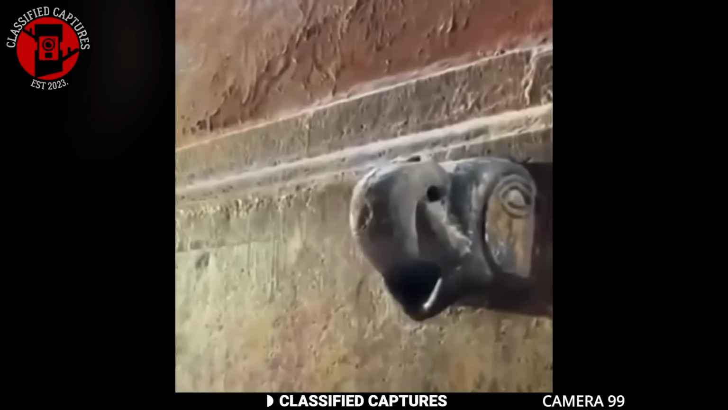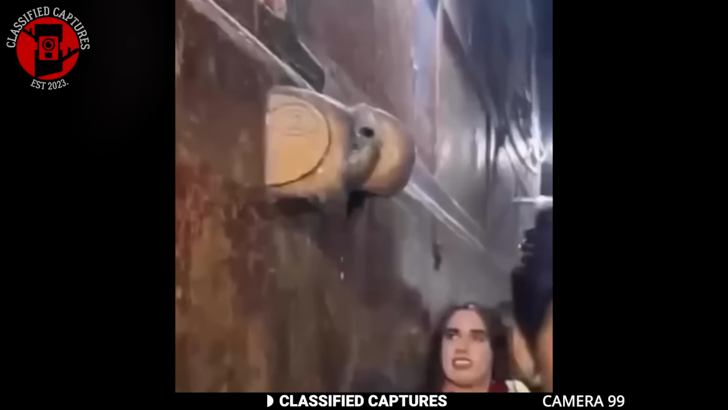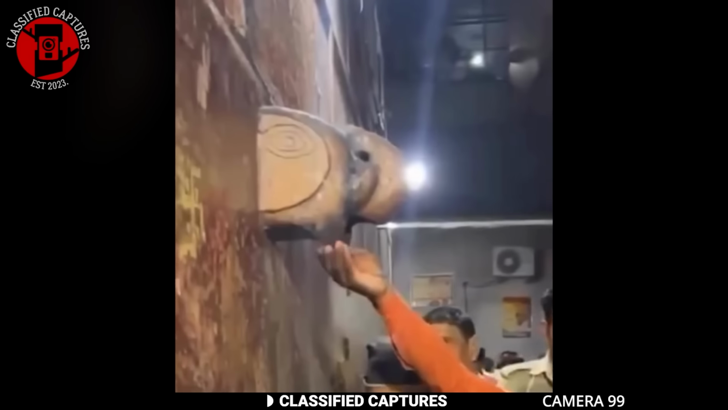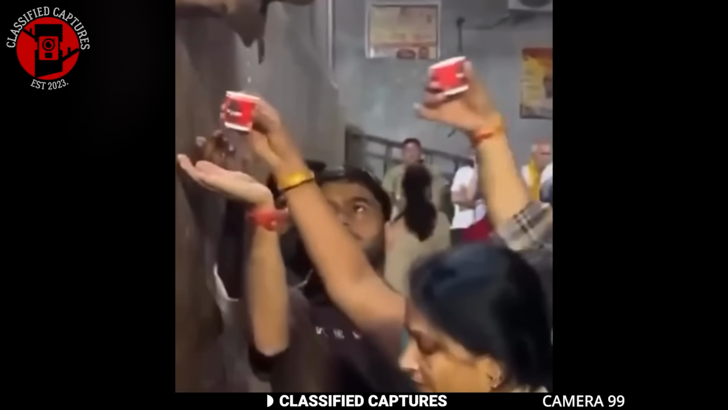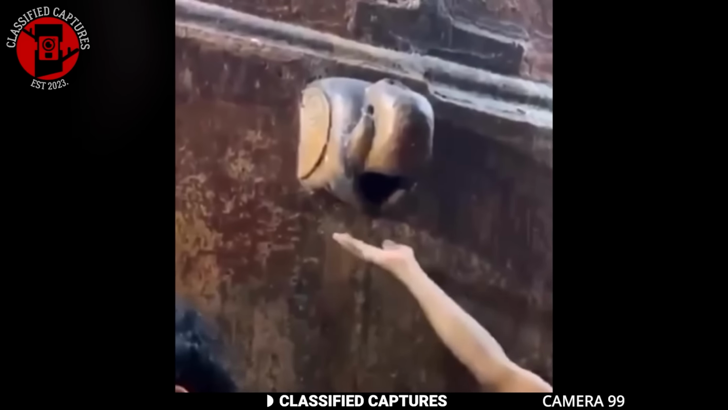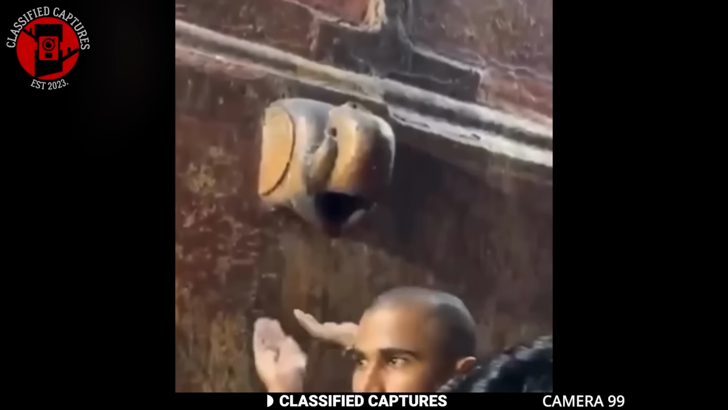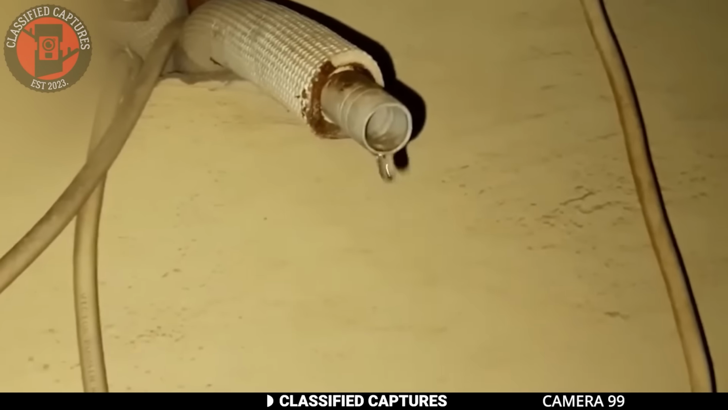Take this example from India. A statue on a building began leaking water one day, which many locals believed to be a divine sign. Crowds gathered, lining up to touch the statue, pray, and collect the water as a blessing. For them, this was an encounter with the divine. However, upon investigation, it turned out to be a case of a leaking air conditioner pipe, not a miraculous event. The water wasn't holy, but rather a condensation from the AC unit.